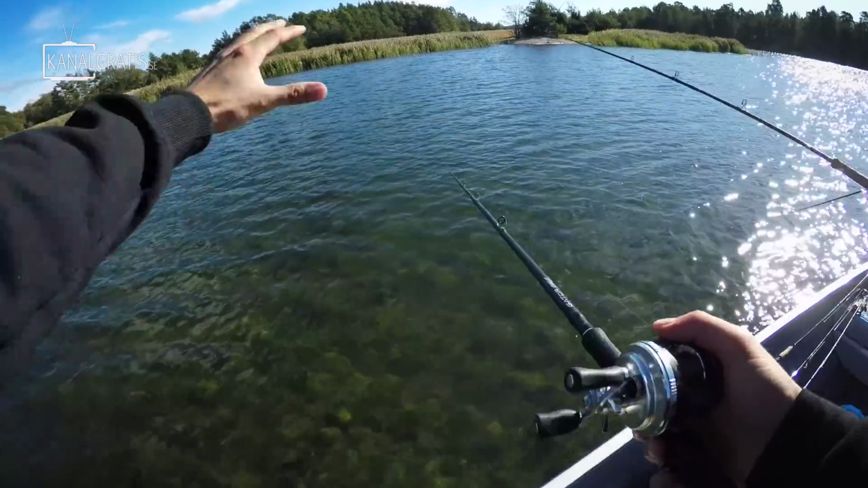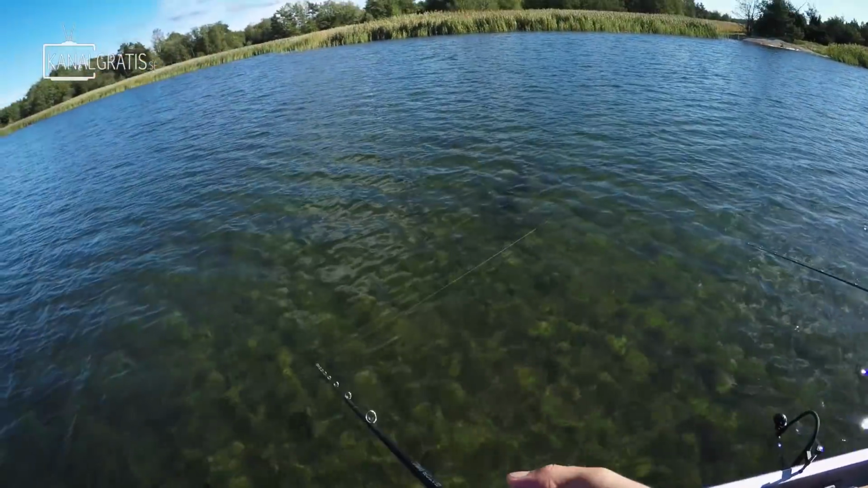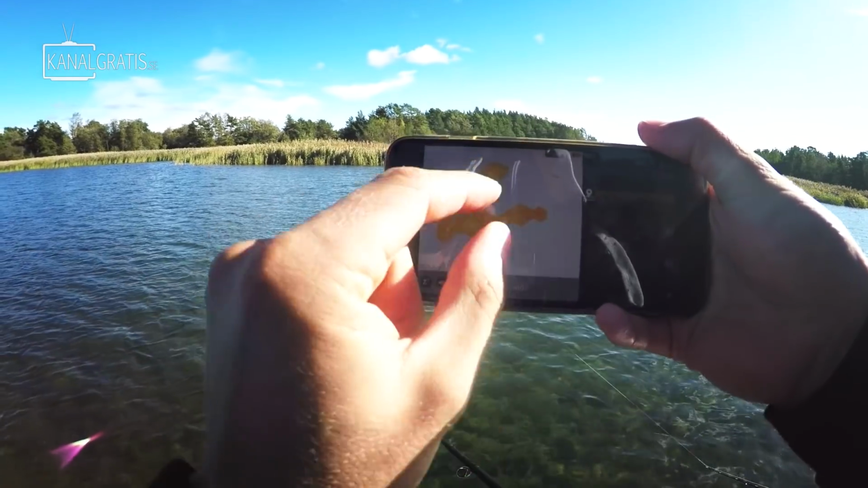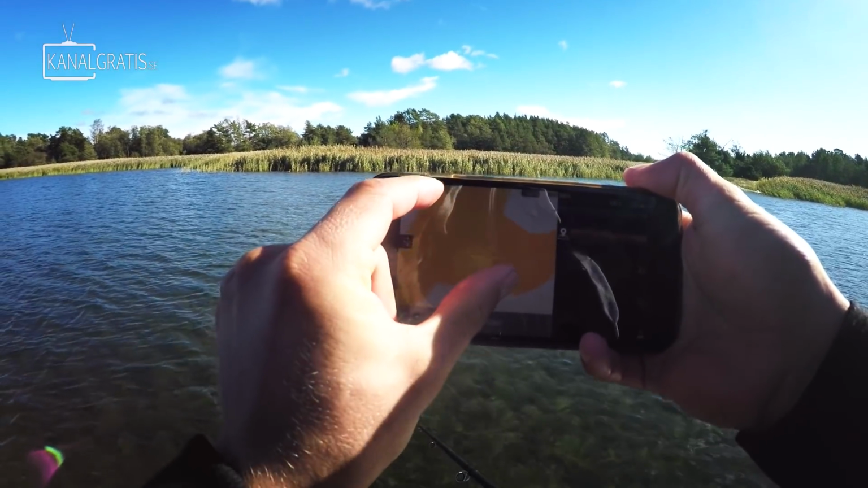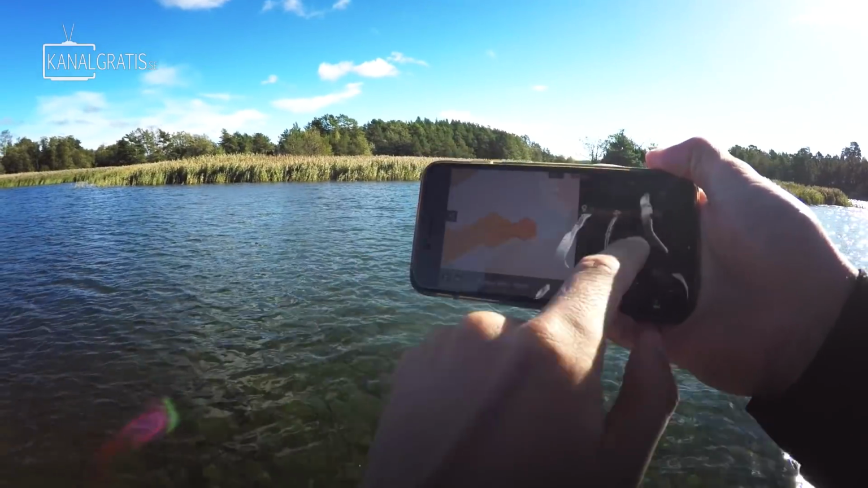No. The fish are here, but we haven't found any really big ones, and now they're getting quite tricky. We had a few followers and small nibbles and stuff. Like you can see, we're drawing this map here, and now we're getting up on 0.7 meters. So this is the most shallow place we've had. We had a slightly deeper hole here with 2 meters, and then it's been 1 meter. Now we're under 1 meter of water.